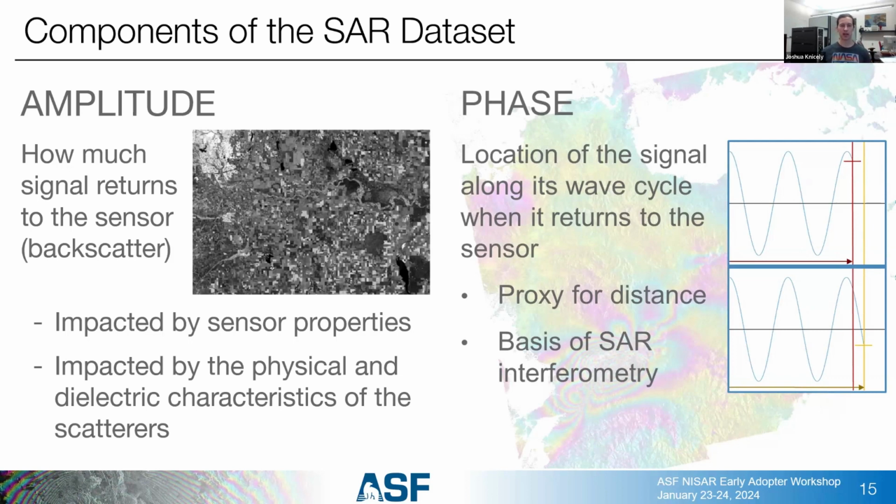Phase is a little more complicated. This has to do with the location of the signal along its wave cycle when it returns to the sensor. So whenever we send out a radar pulse, it is an oscillating electromagnetic wave. And we can use the fact that it's an oscillating wave to help us get some really, really high resolution distance measurements. And it's the basis for SAR interferometry.